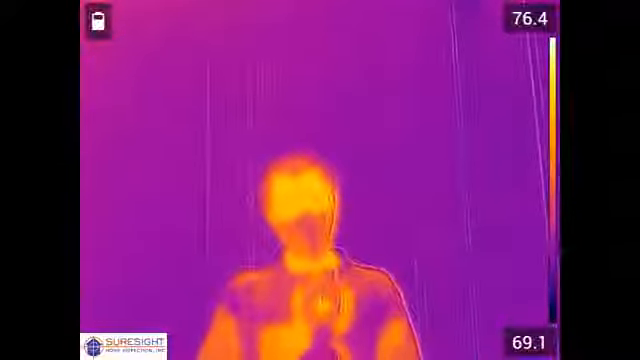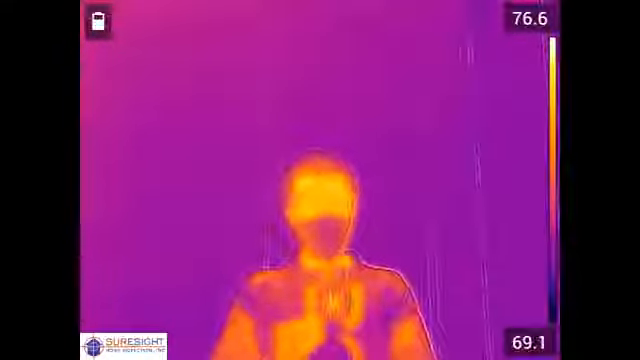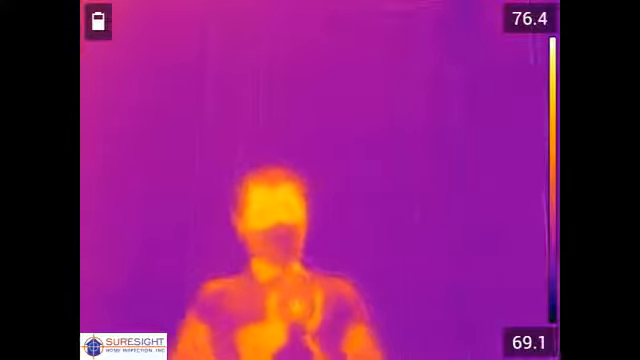With advancements in technology, we determined it was time for an upgrade. This new camera has twice the resolution and over 2 times the sensitivity of our previous camera. That means we'll be able to find things that may have been hidden before and would likely be hidden with many of the cheaper cameras coming onto the market.